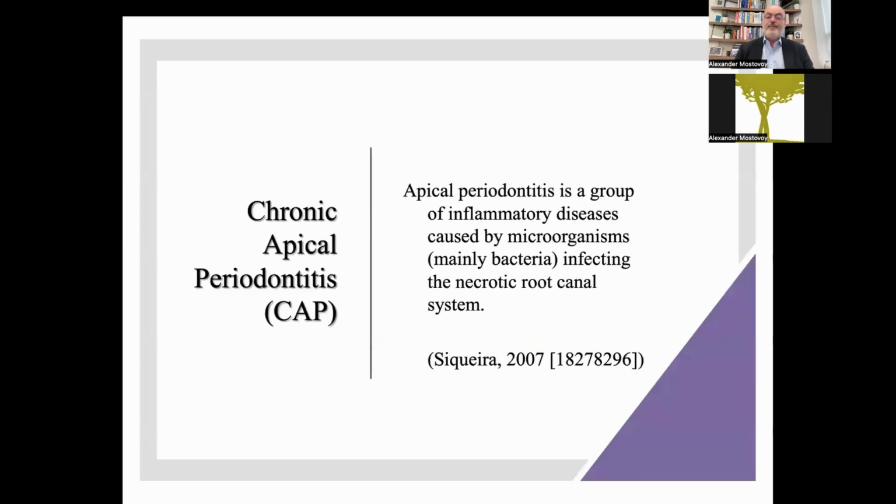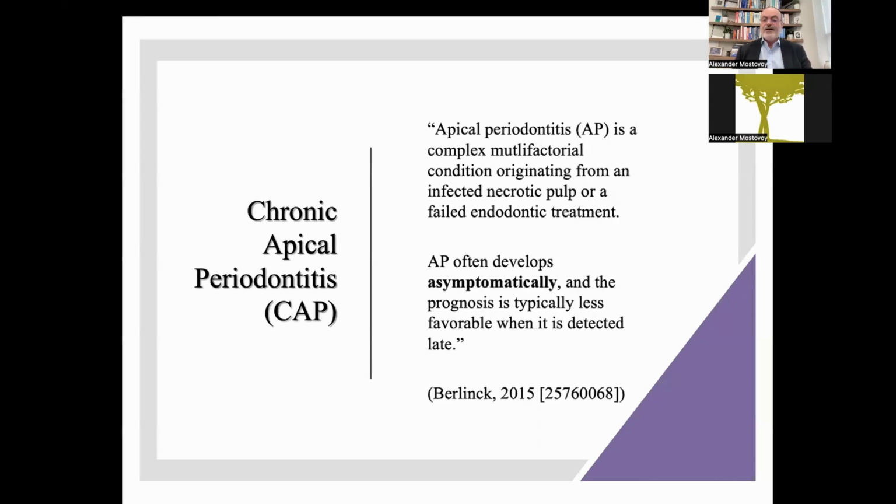Chronic apical periodontitis, or CAP, is a group of inflammatory diseases caused by microorganisms, mainly bacteria, infecting the necrotic root canal system. Apical periodontitis is a complex multifactorial condition originating from infected necrotic pulp or a failed endodontic treatment.